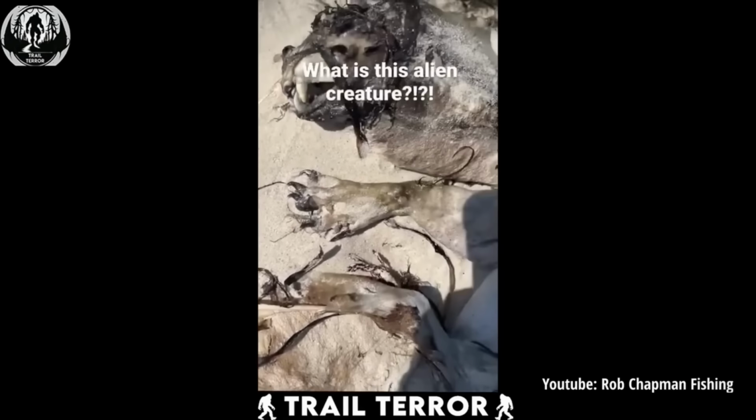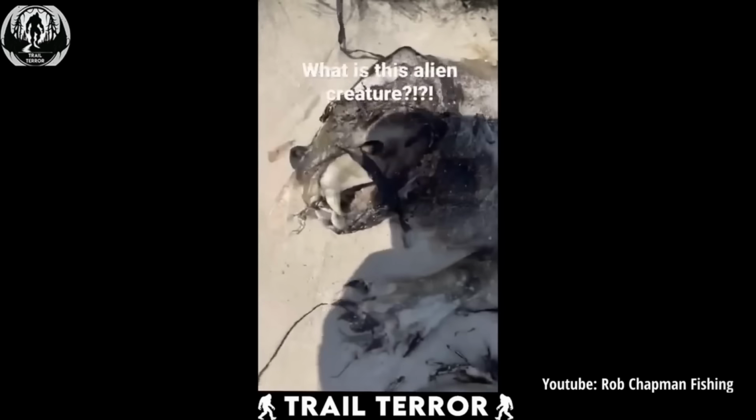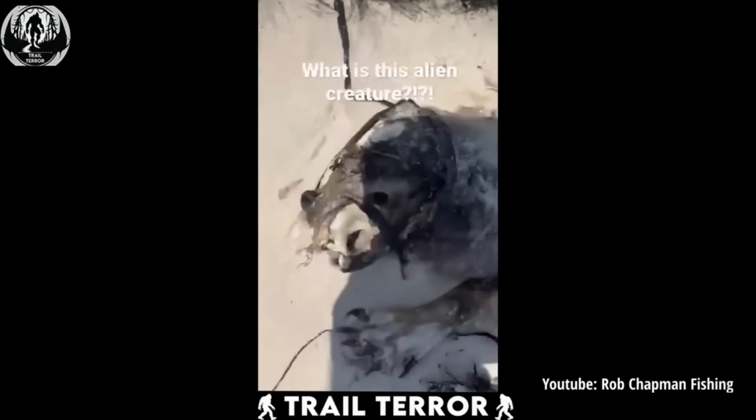Claws, and the nails, and then the face. But it looks like it's been in a bag. Look at the teeth.